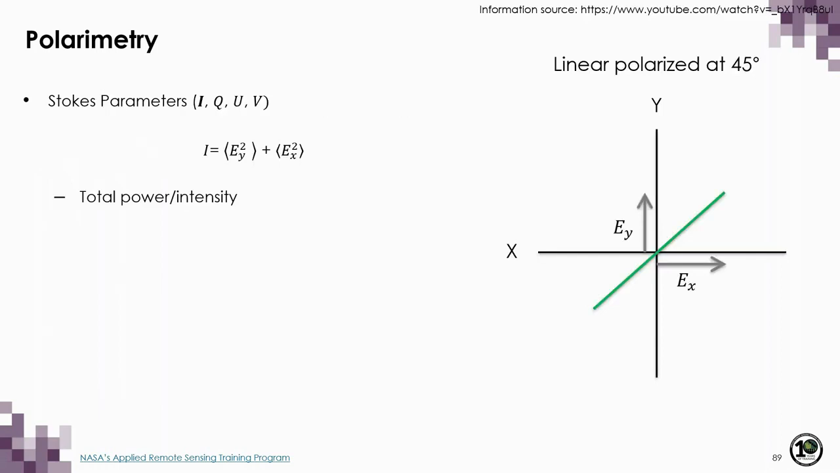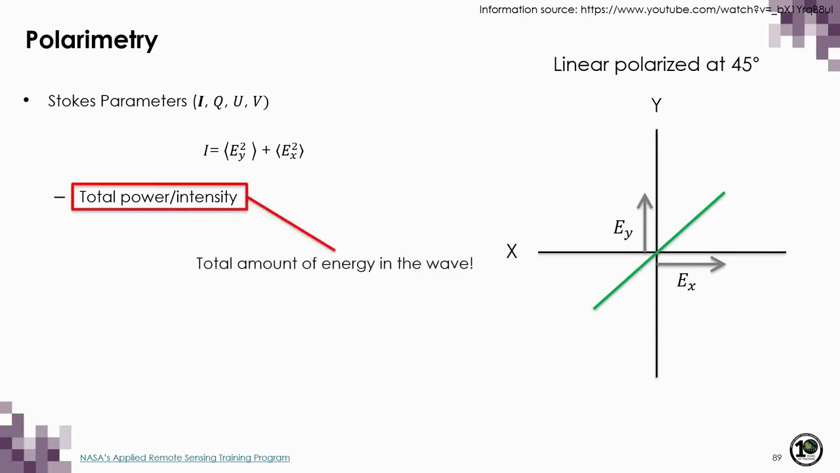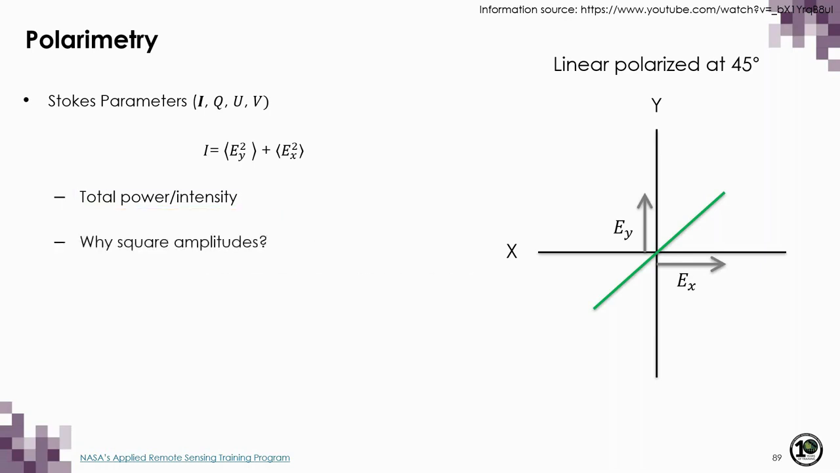The first element, I, is simply equal to the total wave power or intensity. Remember that the total power or intensity is the total amount of energy in the wave, which is equal to the amplitude squared. Now you may be wondering why we square the amplitudes. It's because we are just interested in this length here. And you'll remember that the length of c squared is simply the length of b squared plus the length of a squared.